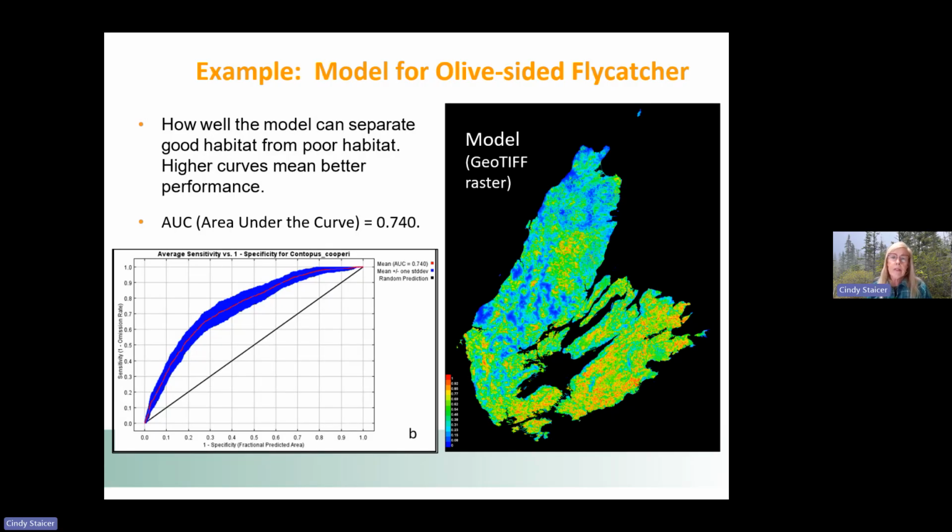Now I want to focus in on, how does the model work? What does it look like? What are the metrics that we use to evaluate a model? So over on the right side of this slide is one of the models for the olive-sided flycatcher. In this case, again, red is the highest level of suitability, and blue is the lowest level.